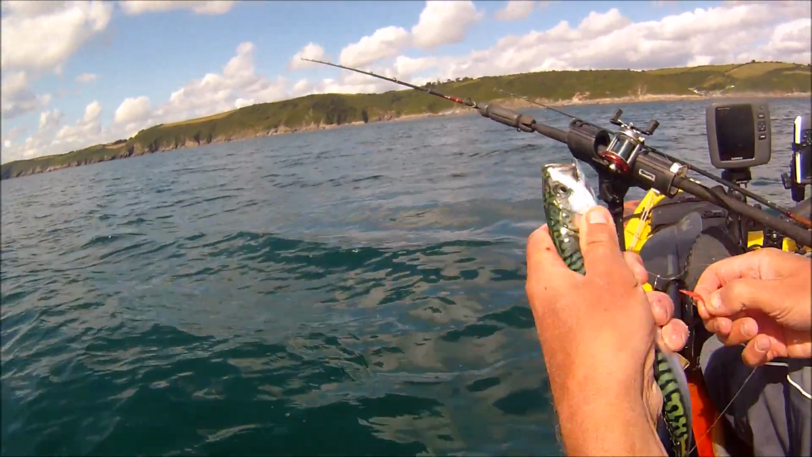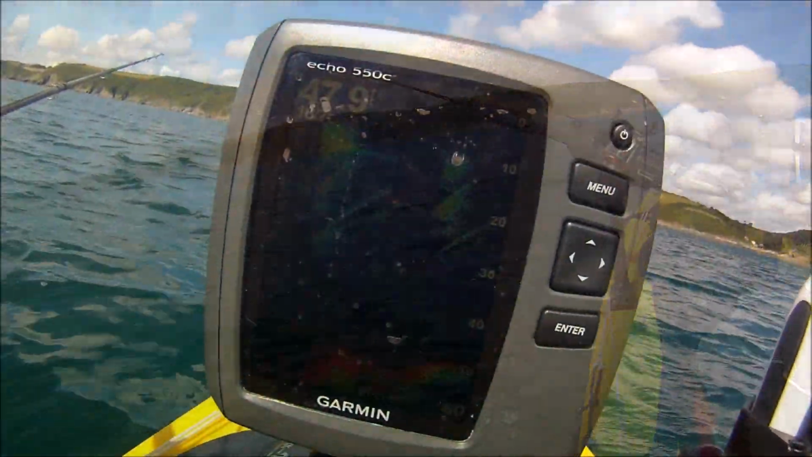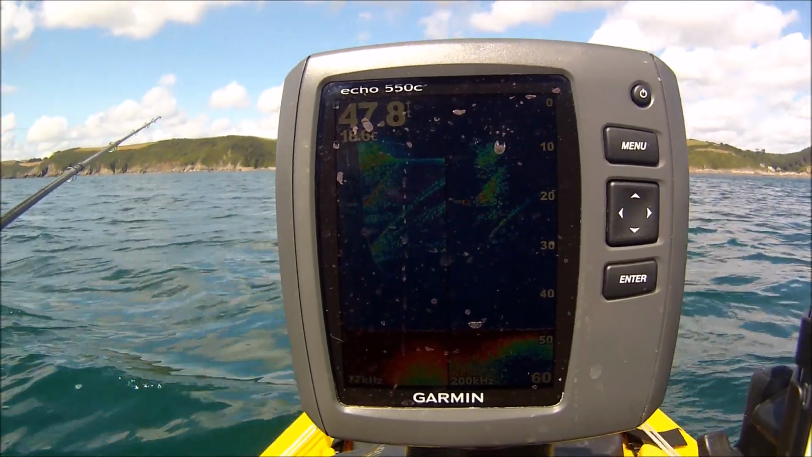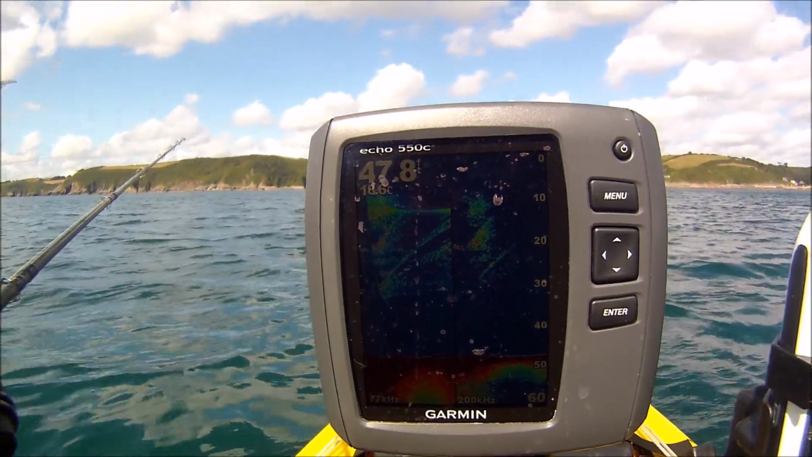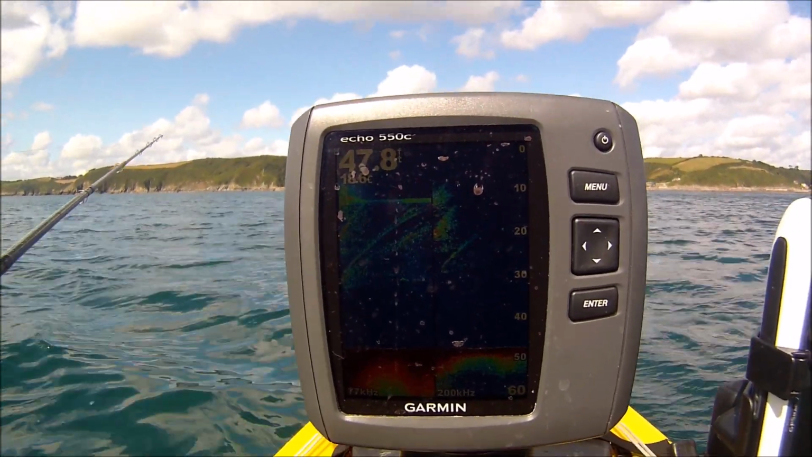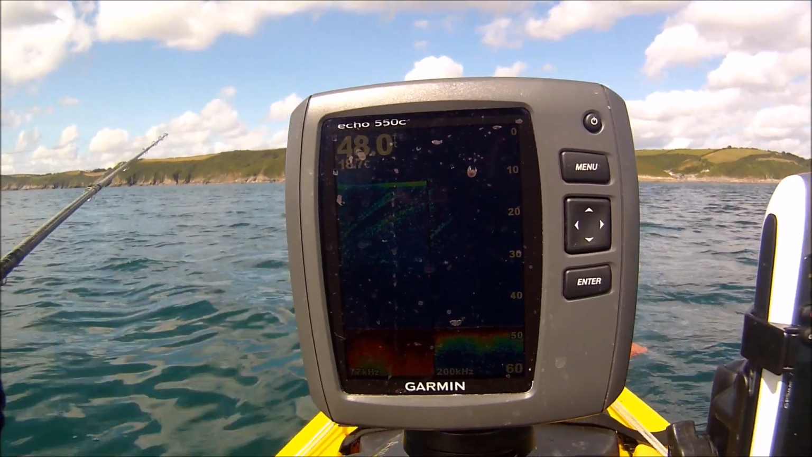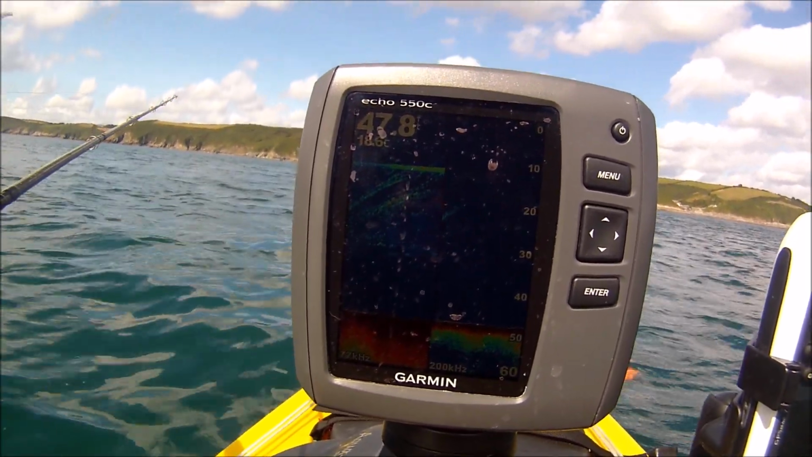So I'm going to put this one back. I've got plenty of mackerel. Again, if you look there, great patches coming through. There's a bit more yellow in those patches. That might actually be sand eels or launce.